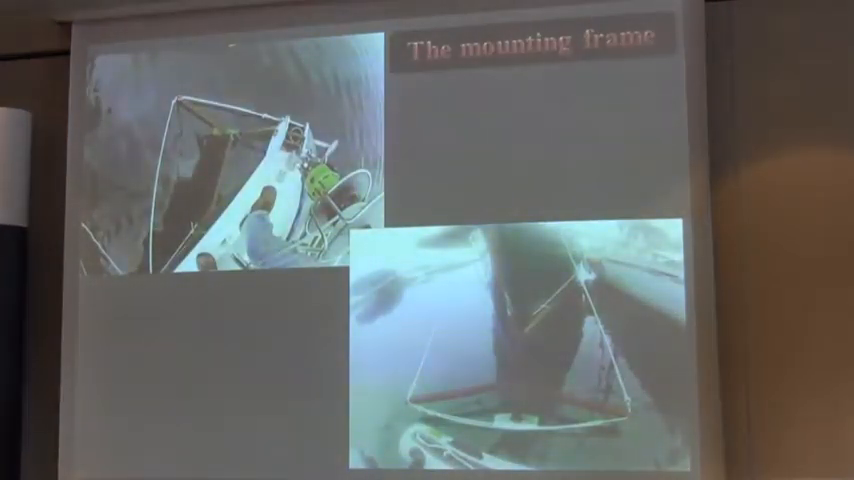So we'll speak about just the mounting frame in the first slide of the gear. We can see on this slide that there are 2 side arms maintained with Kevlar ropes, 4 Kevlar ropes to maintain the system and prevent twist. So you have 2 points of view of the mounting frame.